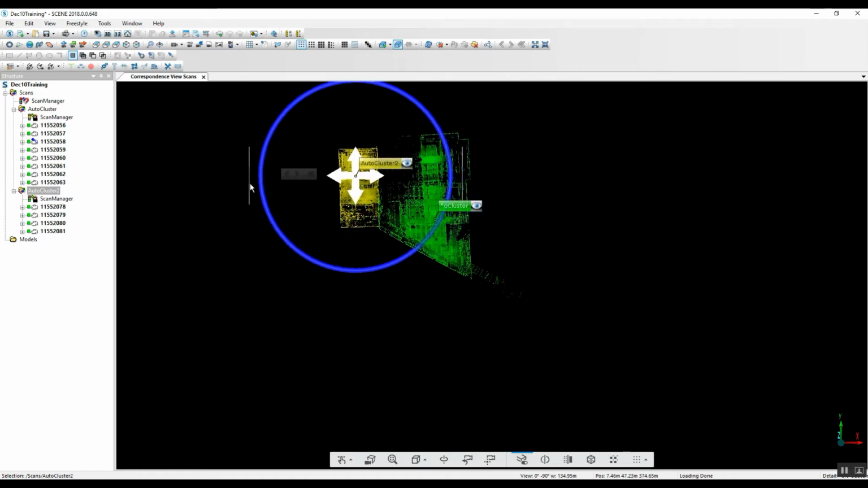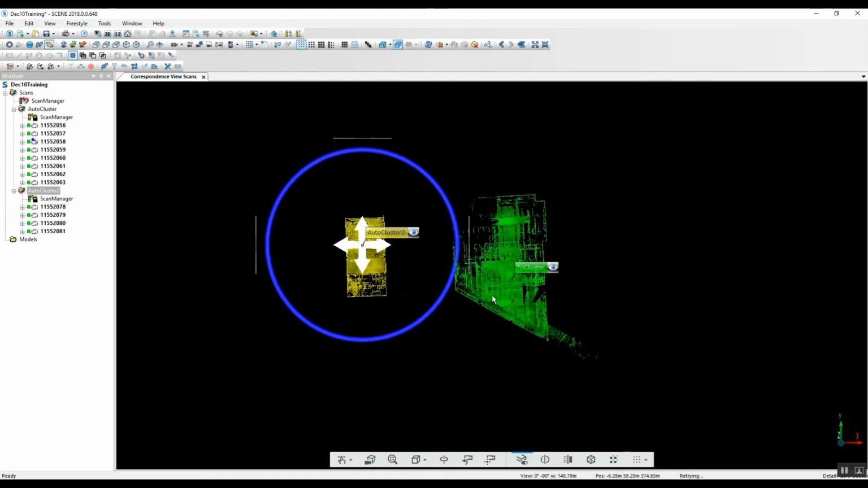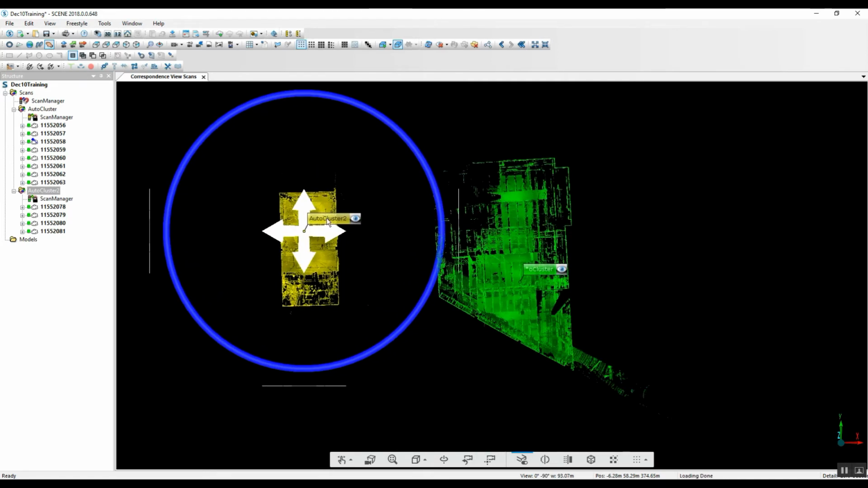Now, this could easily have been separated before registration by going into the scanner itself, and when we finished with scans 56 to 63, you could have stopped the scan project and then gone in and done a sub-project under the project name that you had given initially when the scan project was started, in this case the December 10th training.